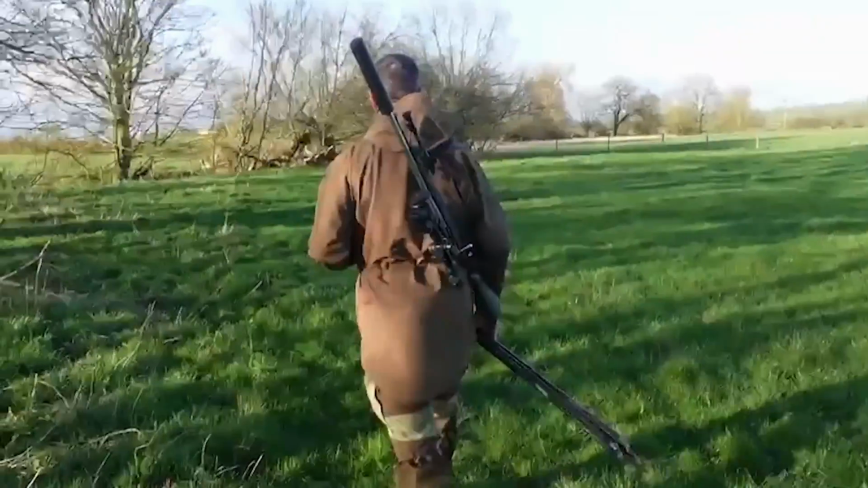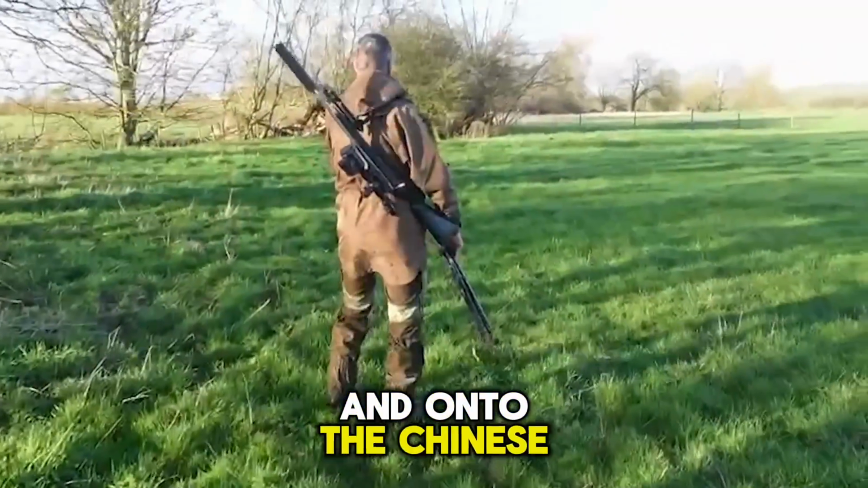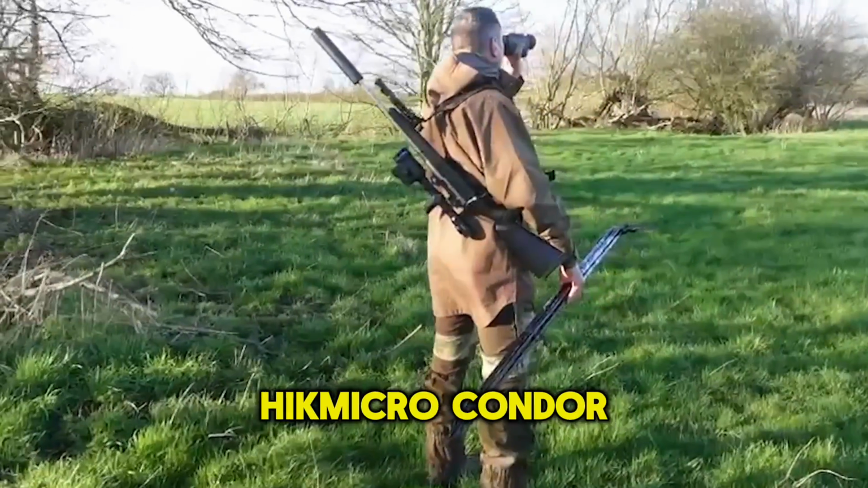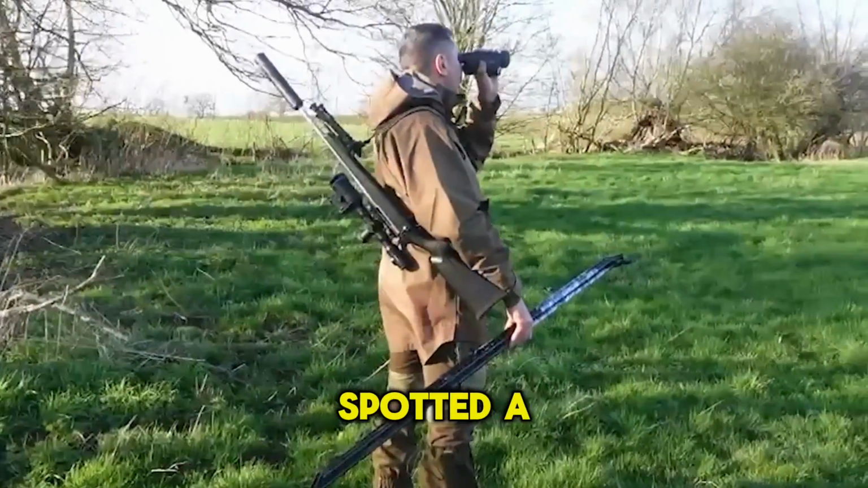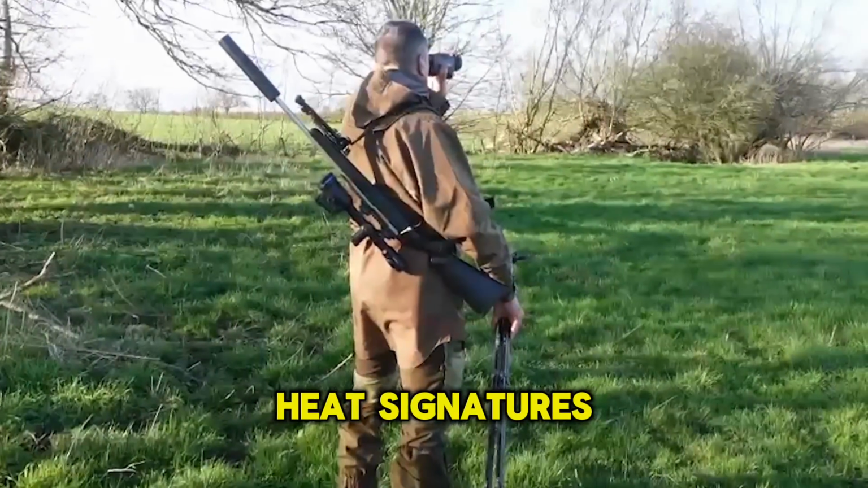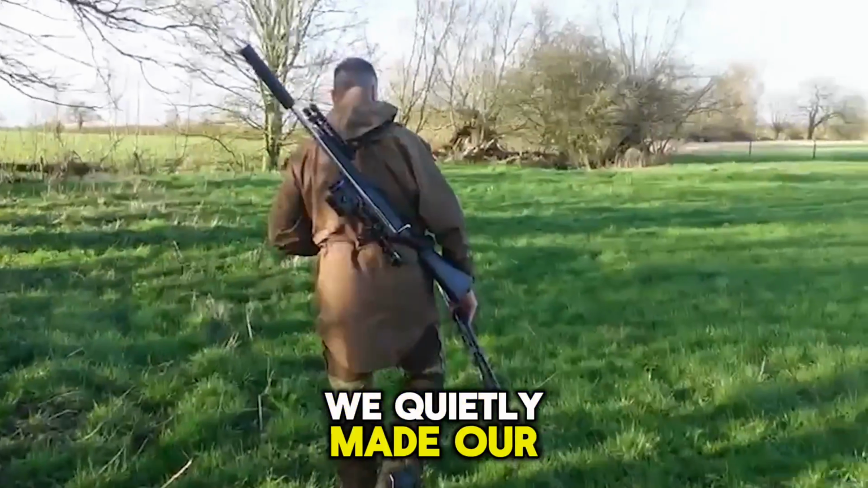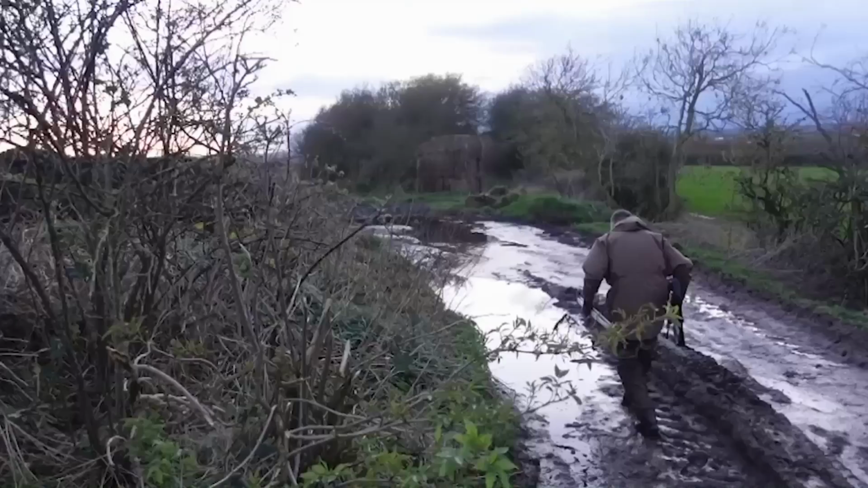Cheers. So we wasted no time at all to get out and onto the Chinese water deer, and here's me spotting with the HikMicro Condor CQ50L, and straight away spotted a couple of heat signatures in the hedgerow along the track, so we quietly made our way along to see if we could get into them.